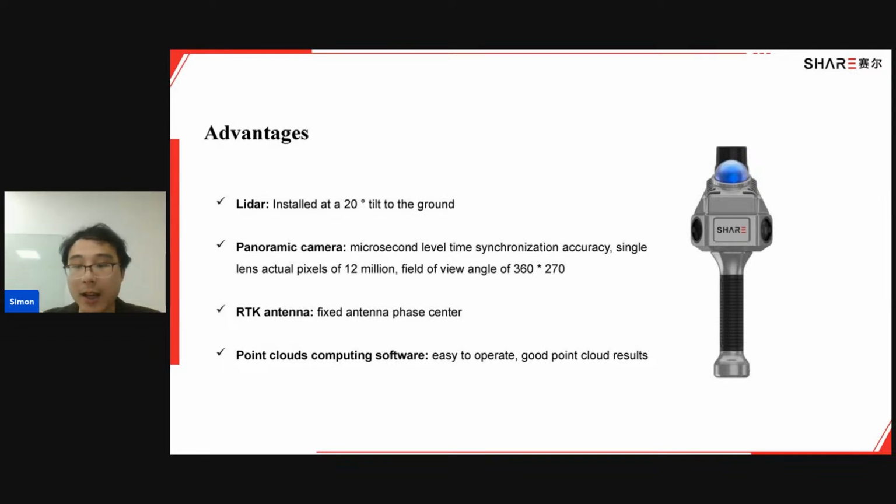So here we have a simple conclusion. The advantages lie here: the LiDAR, the cameras, the RTK, and the software.